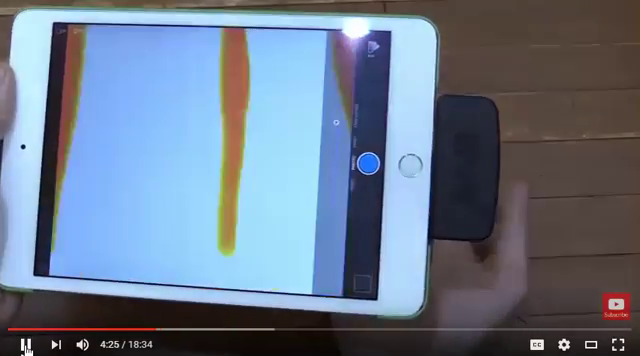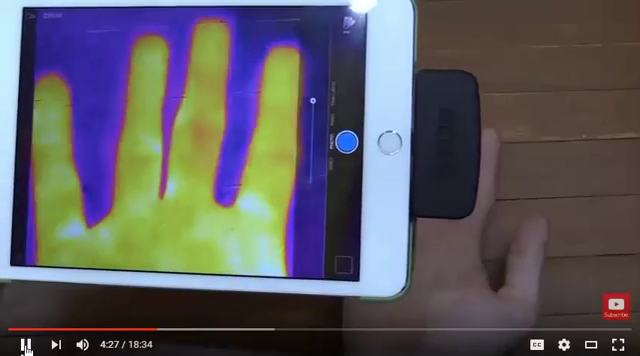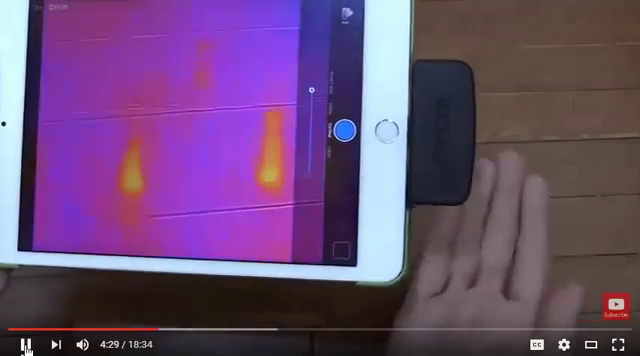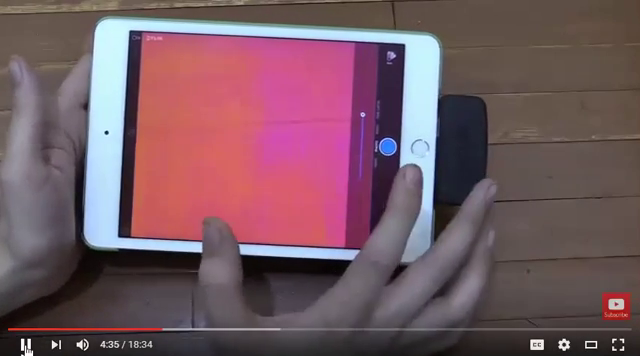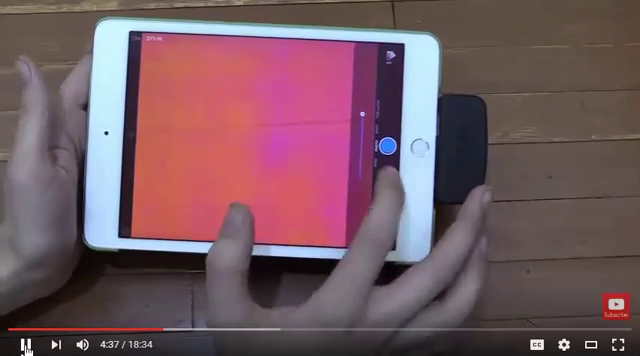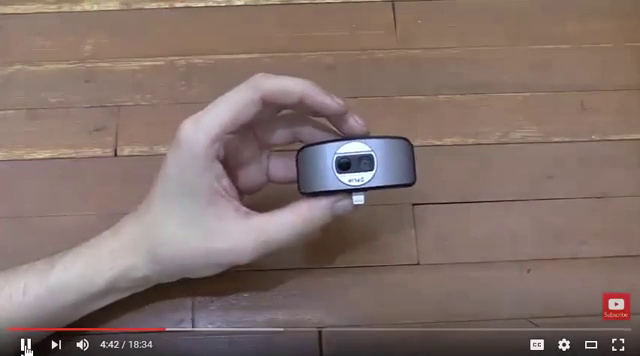So if I now move this USB load away and point it at the table and put my hand on there, you can see now my hand is glowing again because in comparison my hand to the table is a big difference. Now before I go into too much detail about the app itself, which actually has more features than you'd expect, I want to just take a closer look at the unit itself. So let me zoom in and tell you a little bit about this.